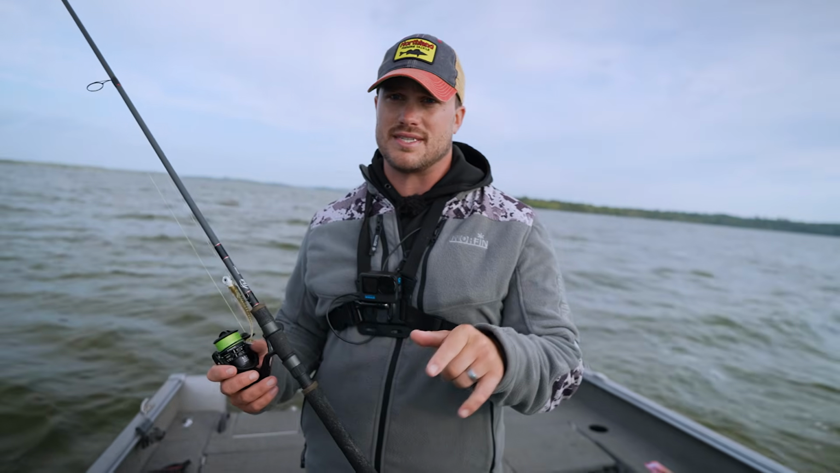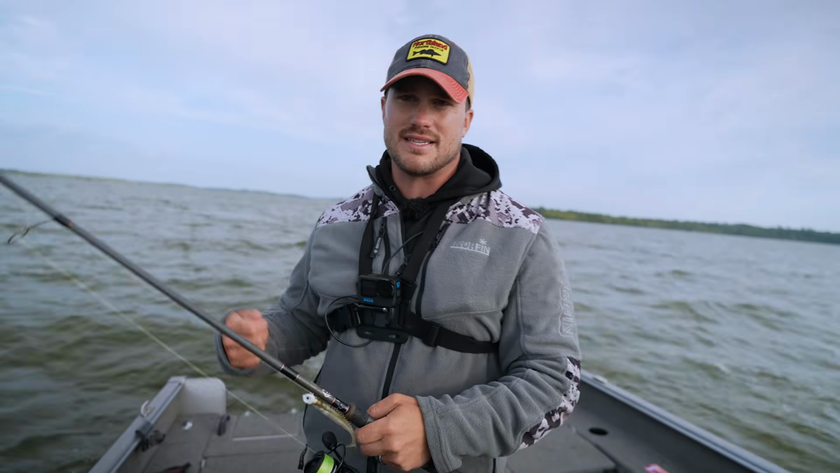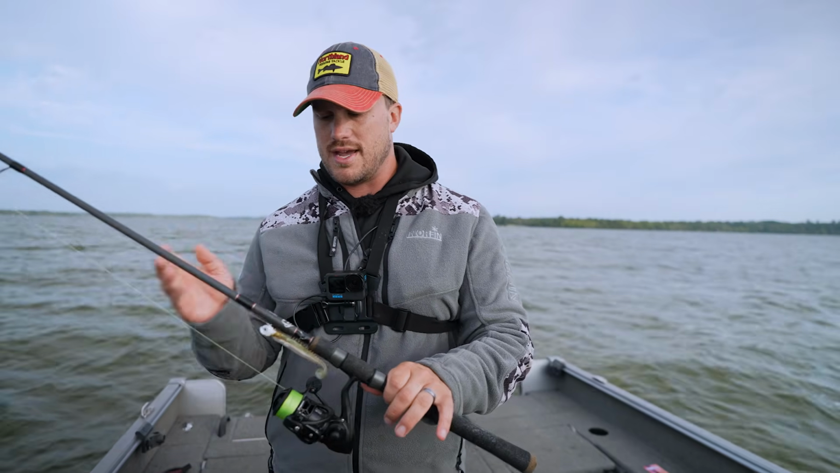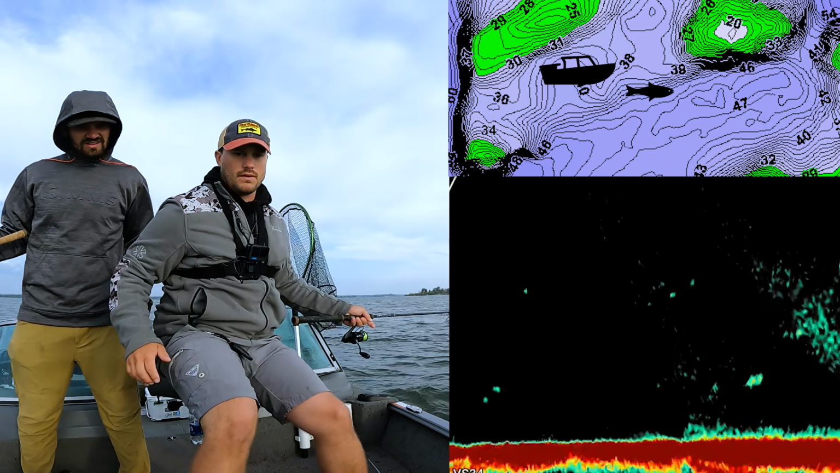Awesome reel. Honestly, there's times I would upsize to a 3,000 size for this, just because of getting some of that line out when you're chasing these suspended fish, or if I make a bad cast, I want to get it back in very quickly. So I would upgrade to a 3,000 size sometimes as well for these big swim baits. But we're gonna get back to fishing and talk through a few more patterns.